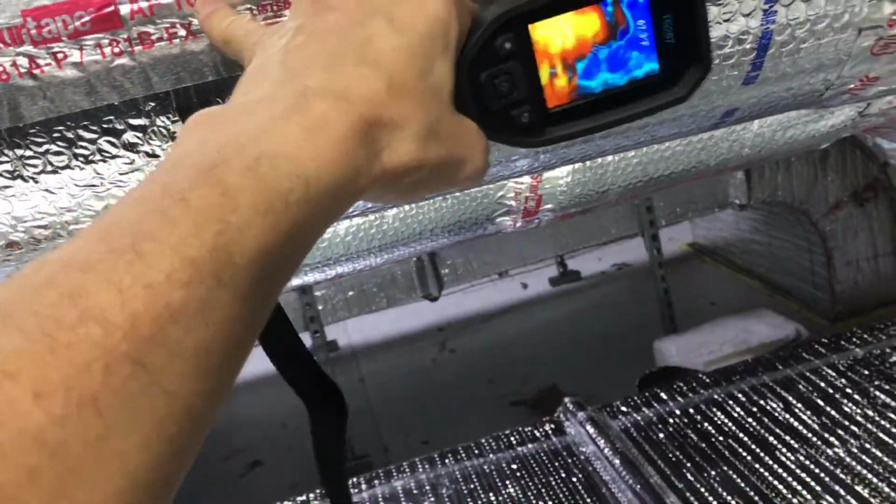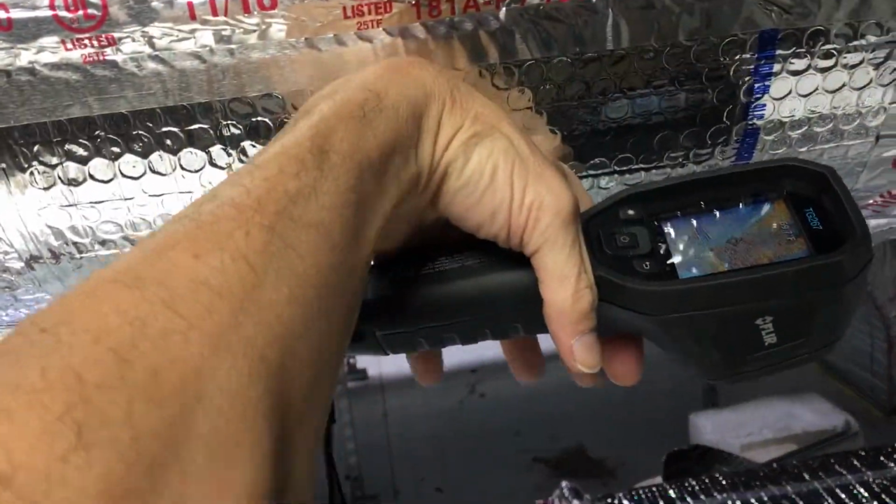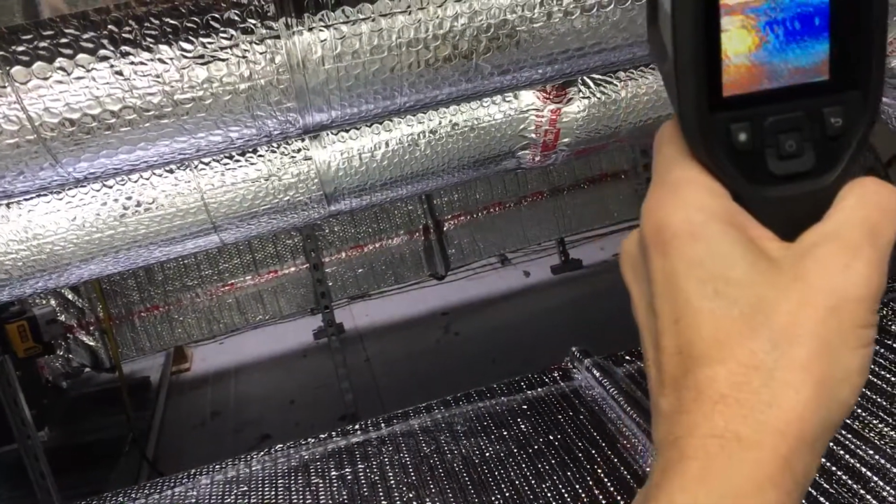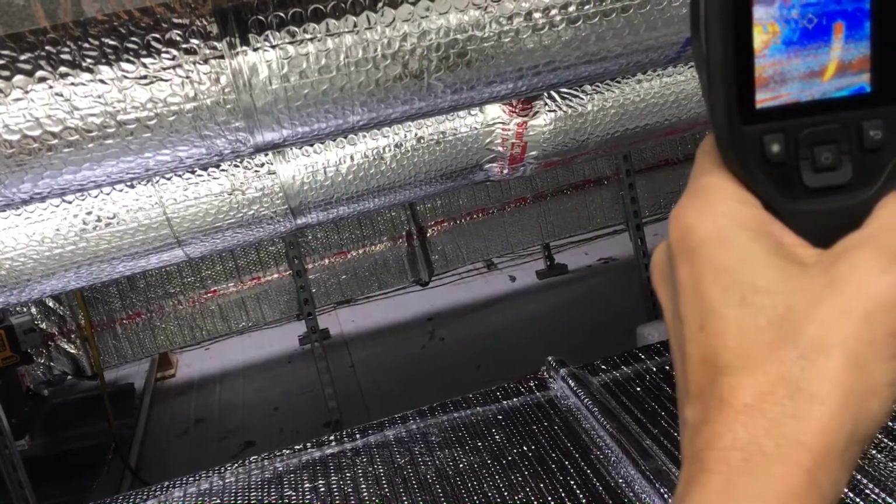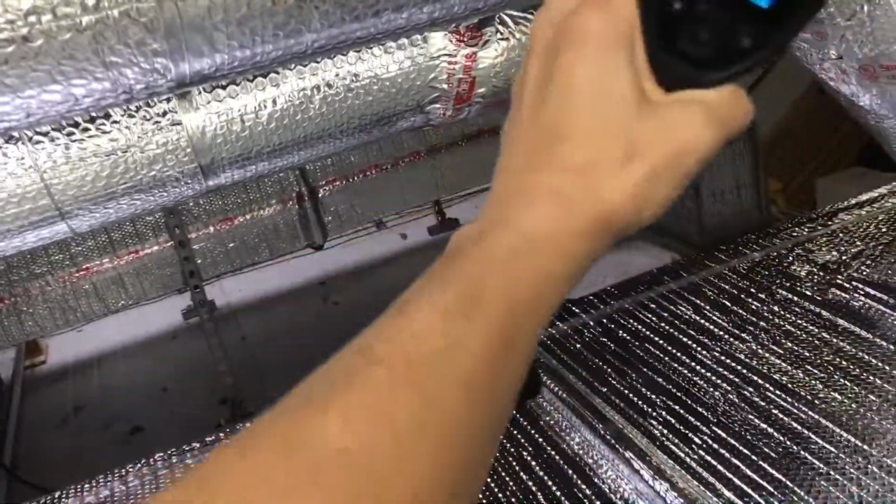Now this has air going in here that's about 90 or 100 degrees, but there's a little bit of insulation on there. You put your hand on here and it feels like a person with a fever. 62 degrees, 59 degrees, but yet that's 100 and some degrees right now. Okay, so this is reflective.